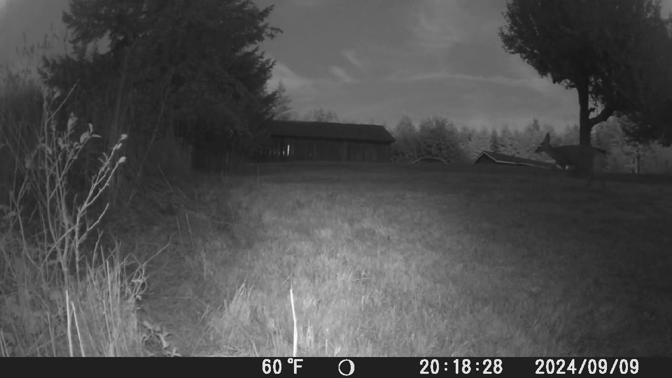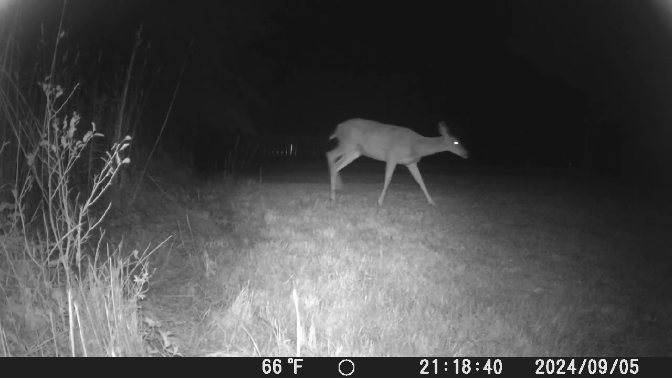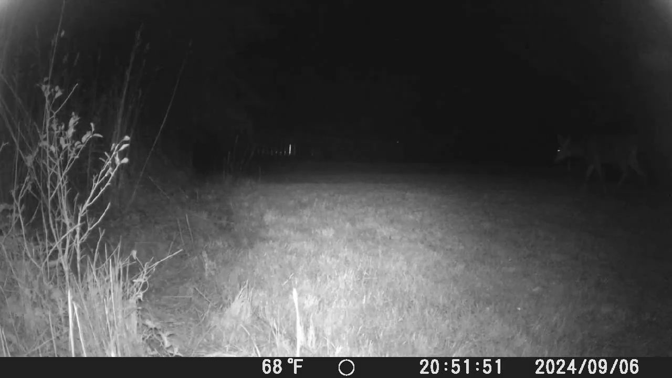Okay, so now here we are still at the same position. It's just darker now. Yeah, looking at the camera. I think it's kind of hilarious when they look at the camera. You know, they're like, not sure. Hey, what is that? Why is it blinking red lights at me? Is it a threat? All right, then we got a few deer here perusing towards the tree.